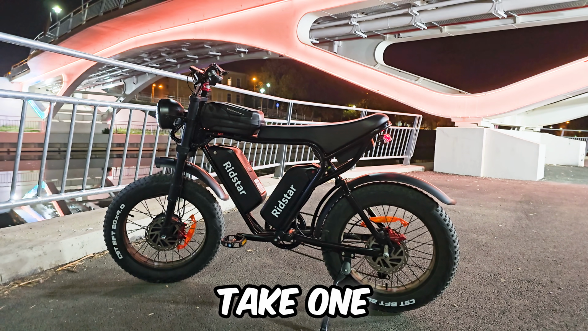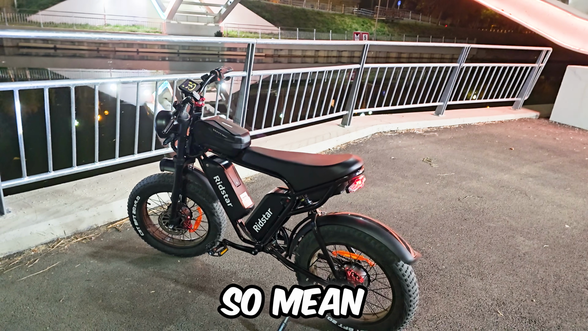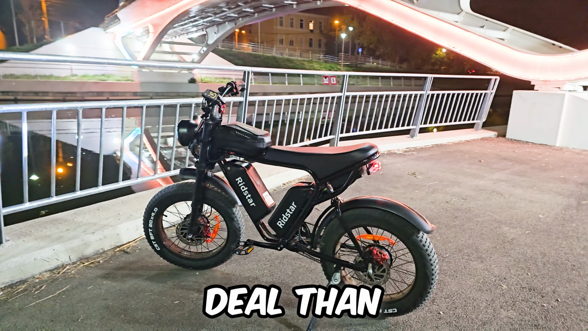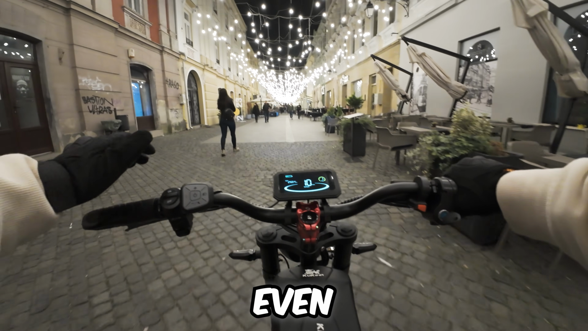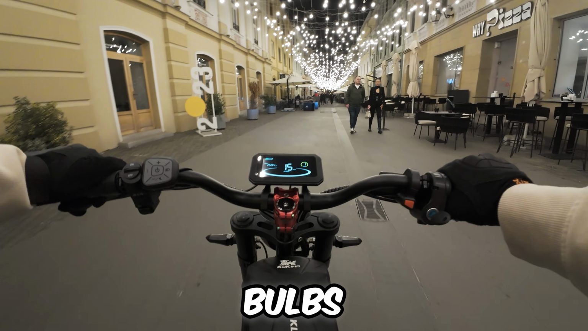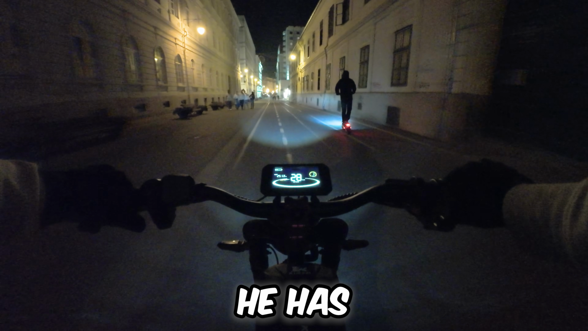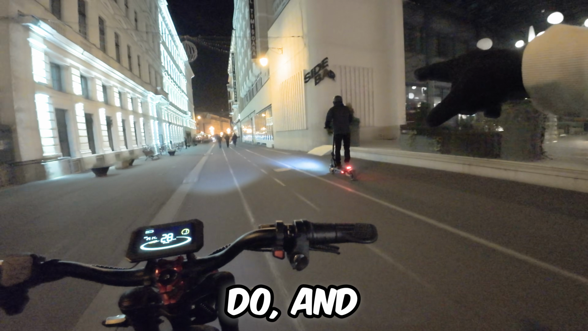Can we just take one moment and appreciate how beautiful this bike is, man? And just look at it. It looks so mean. Give me a better deal than this. The thing that I love about this city, you can find a lot of people on the street, even though it's late outside. And this place, man, all those light bulbs. Yo, this guy is vibing. He has the G2 Max. That's also a really sexy scooter. I don't have it, but a lot of people do and they enjoy it a lot.